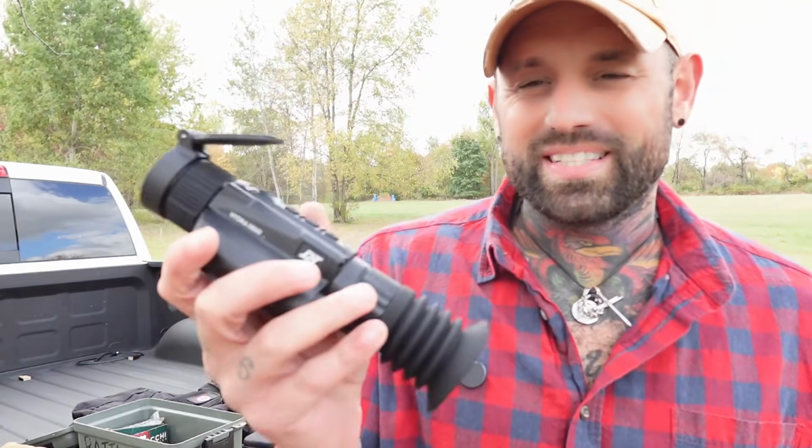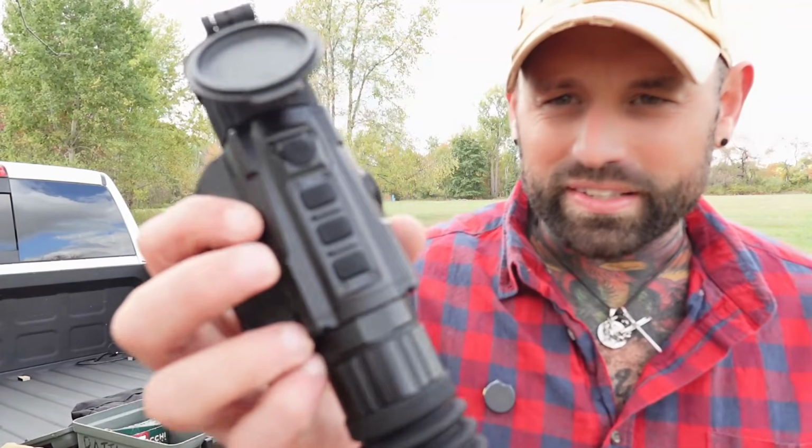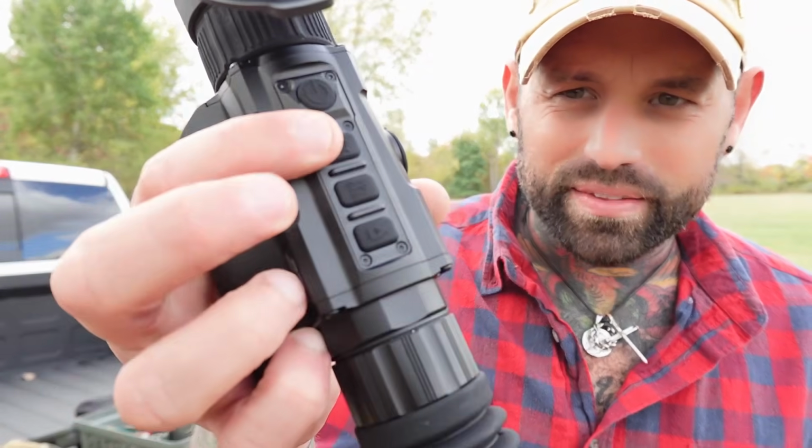All right, so we're going to talk about user-friendly, right? So is this thing super high-tech? It is very high-tech, but for somebody like me with a Southern public school education, it's actually very easy to manipulate. And I like the fact that they have these tactile buttons on the top and there's no scroll wheel.